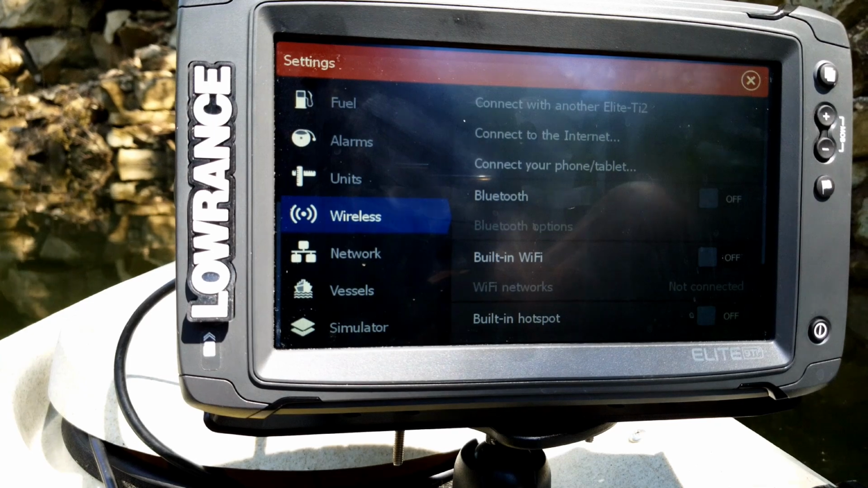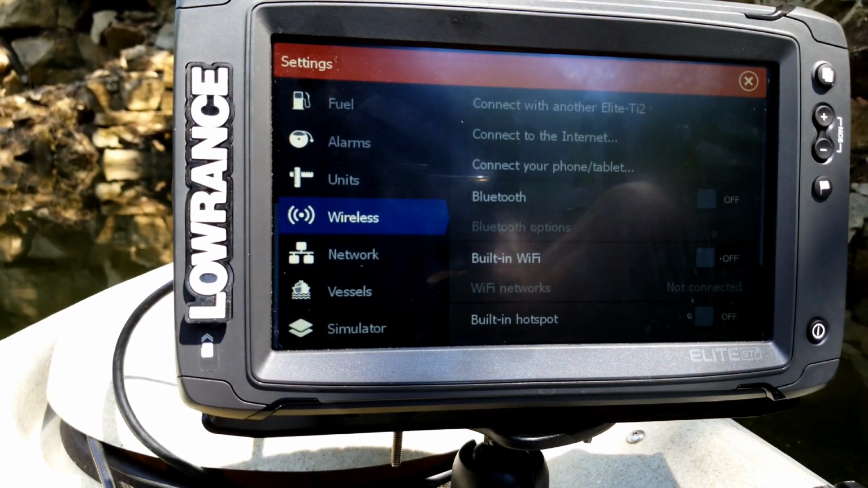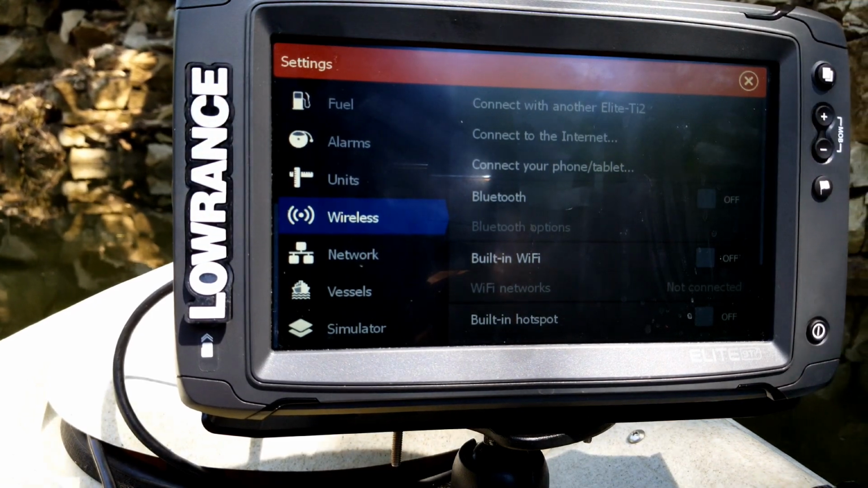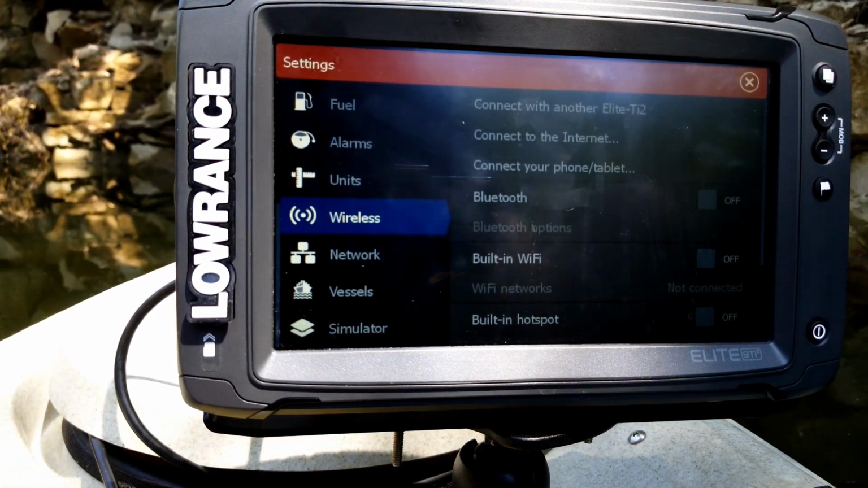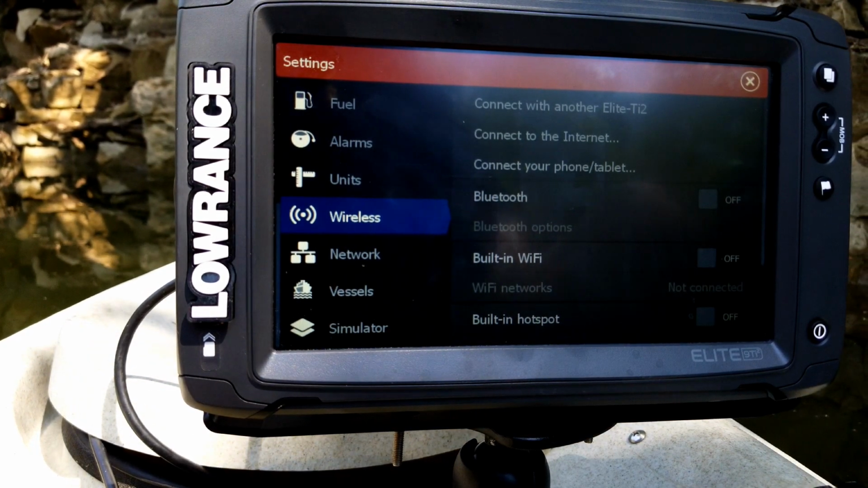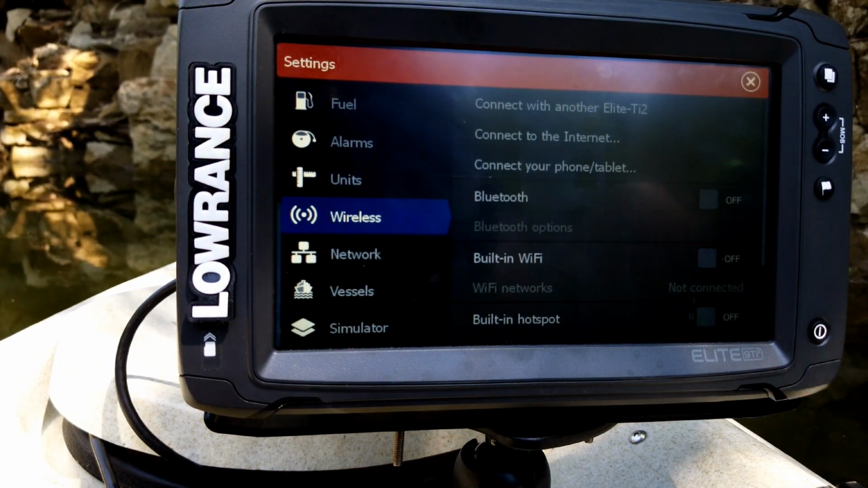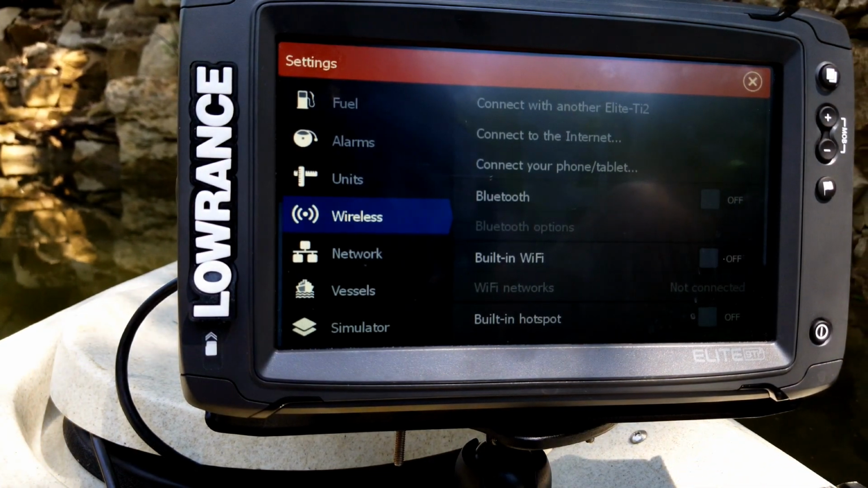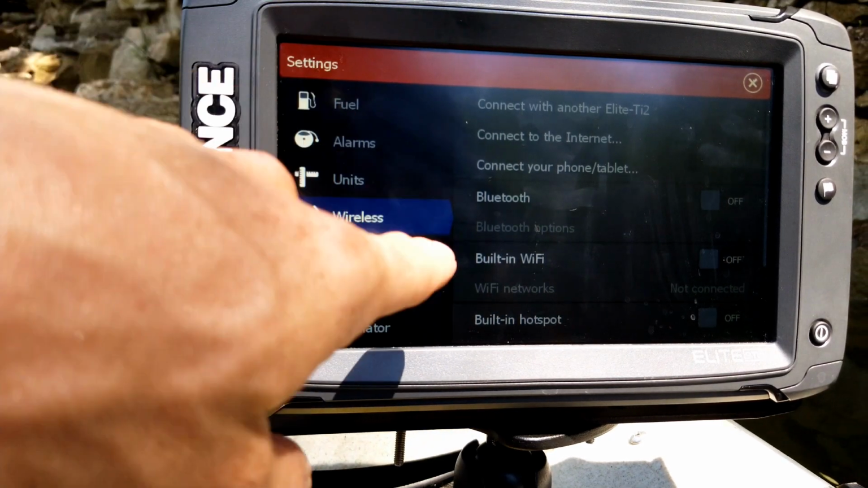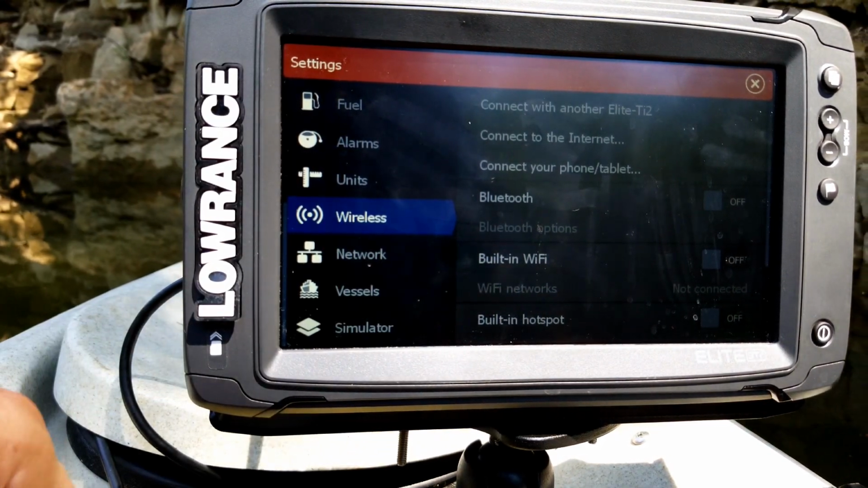On this unit, it's actually got this new cool feature that only this one has, to where if you have a second Elite TI2, you can connect the two units wirelessly, and it allows you to share your mapping and your sonar and waypoints between both of the units just wirelessly. It's a new feature that Lowrance added to just these units specifically. And again, I'll do another video to show you how to do all that.